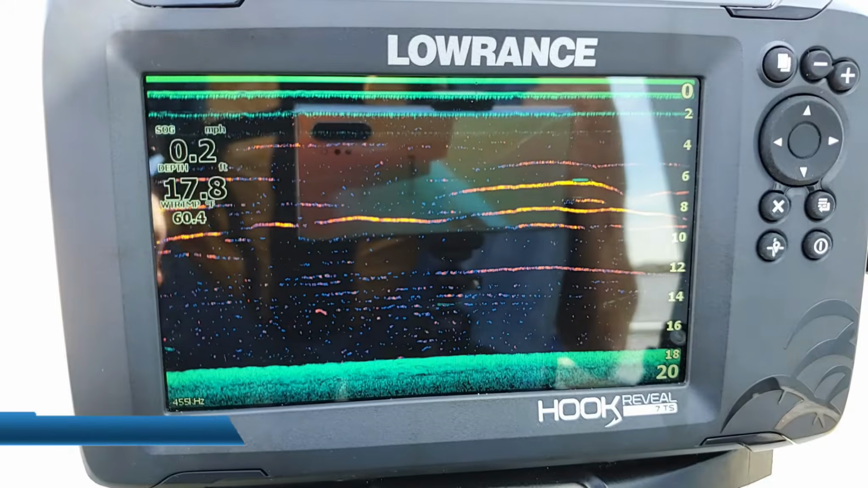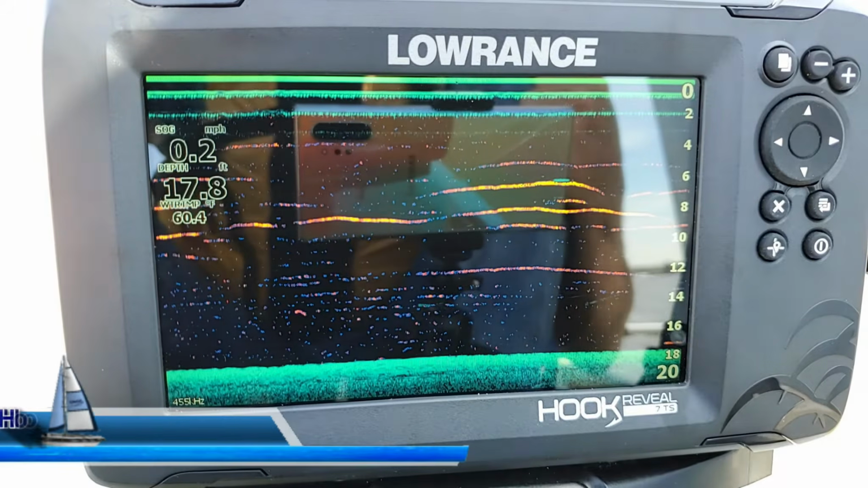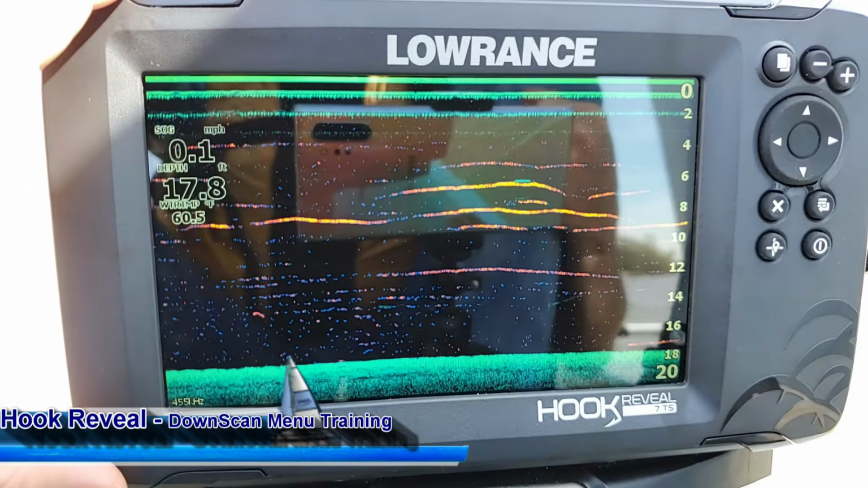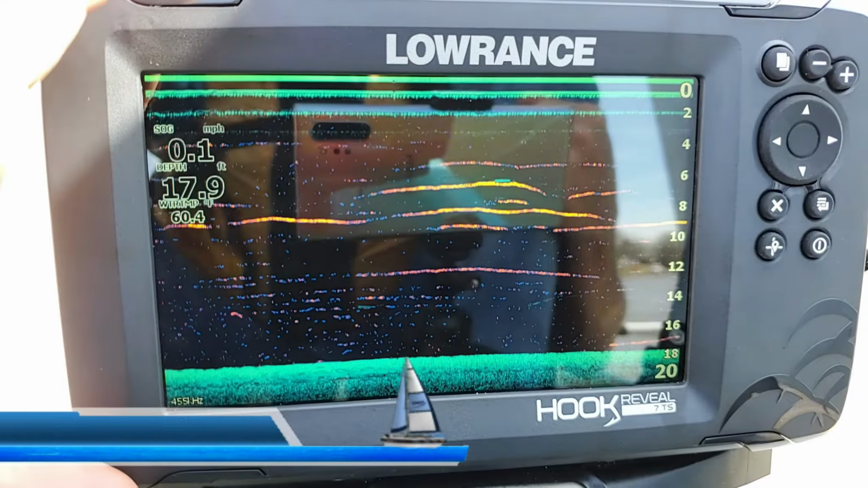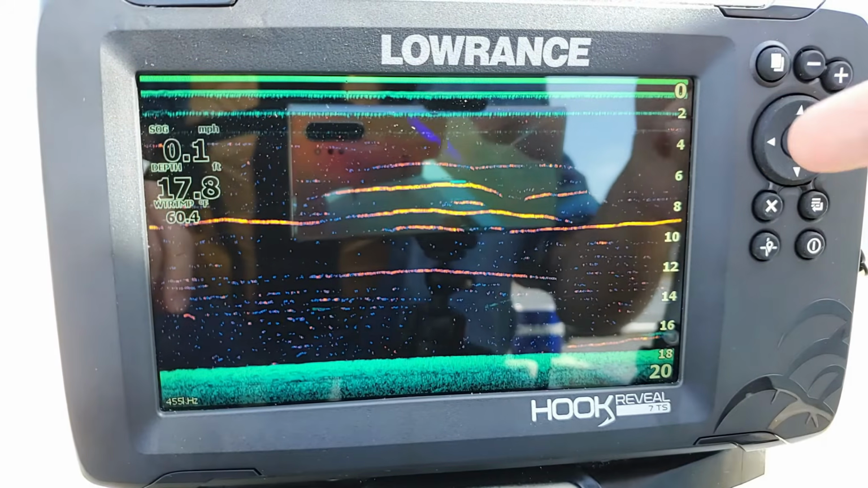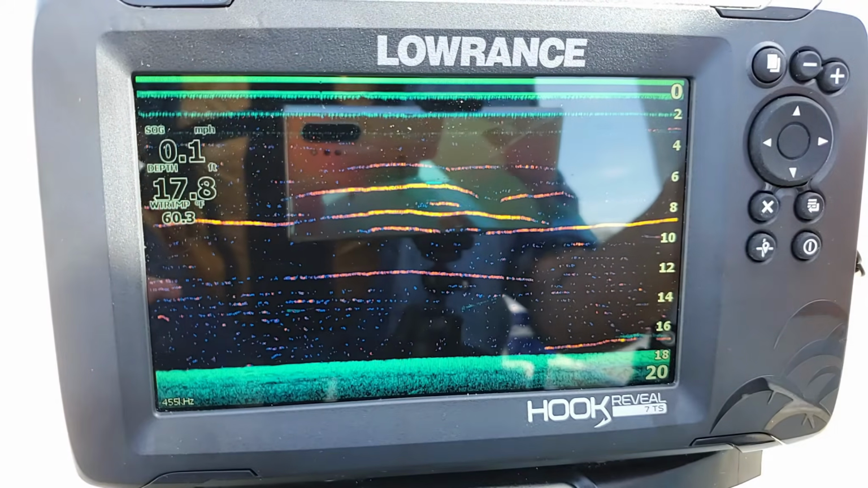I am here with my Hook 7 reveal, and in this video I'm going to go over all of the Downscan features for this display. So let's go ahead and get started, and before I go through and explain everything on the screen, I just want to show you how to get here.